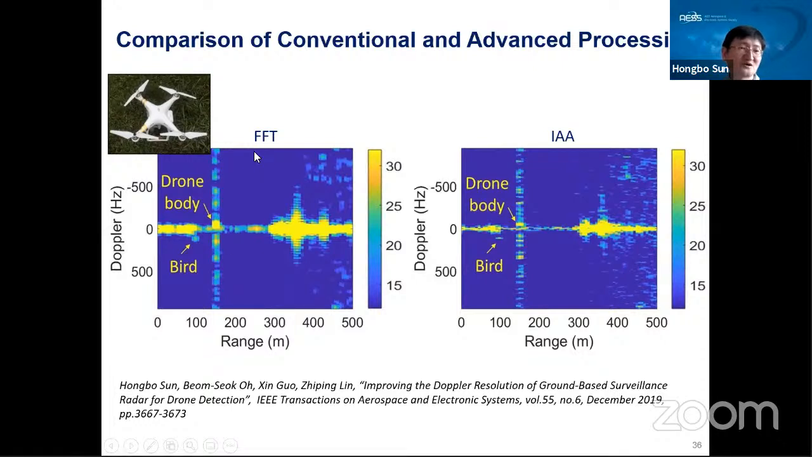But due to the poor resolution of the FFT, we cannot see the micro-Doppler signatures very clearly. Then we process the same data using the new IAA algorithm. Now you see the Doppler resolution was improved significantly, and we can see the micro-Doppler signature's periodic peaks very clearly.